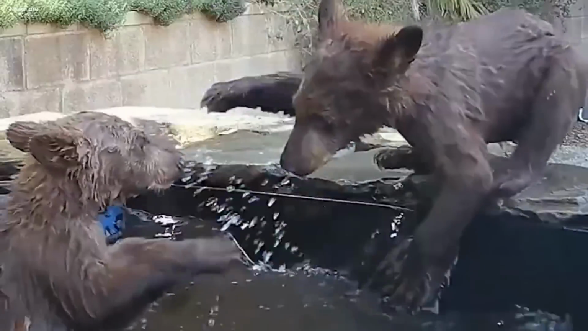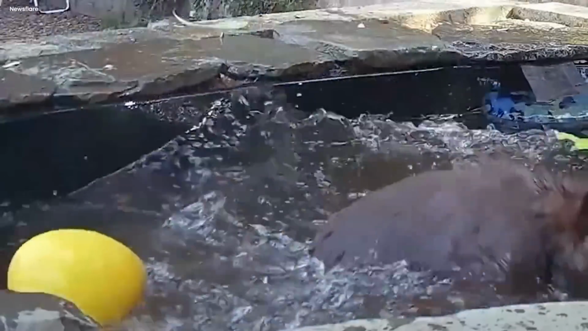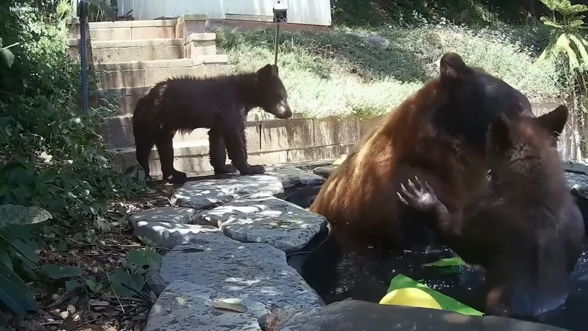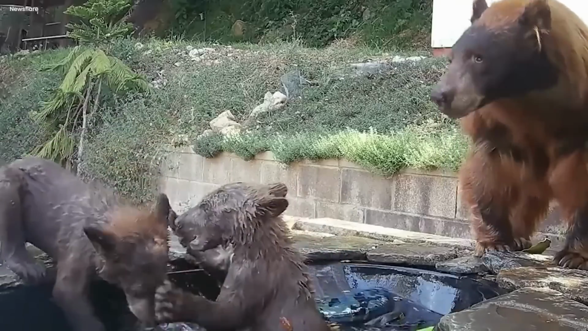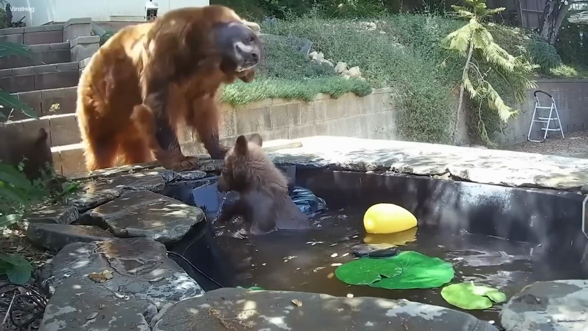The scene embodies the essence of summer serenity, as the cubs find solace in the pond's cool embrace and the mother bear watches over her playful offspring. But it's more than just a picturesque moment. It's a testament to the intricate relationships that thrive within the heart of the wild. This tableau of nature's beauty and maternal care is a fleeting yet enduring reminder of the deep connections that grace the untamed world.